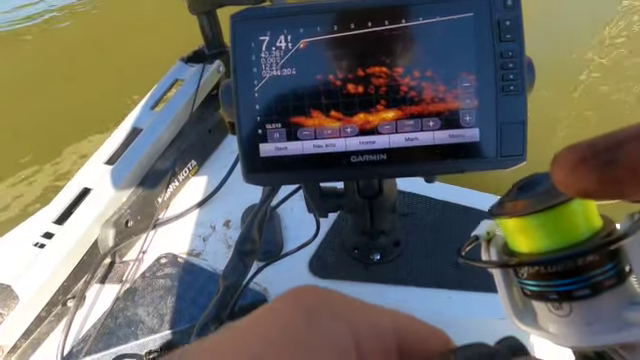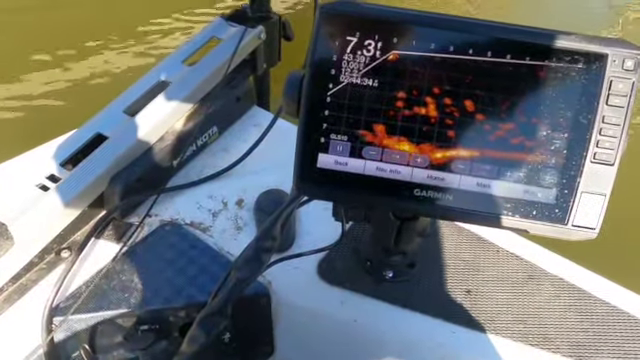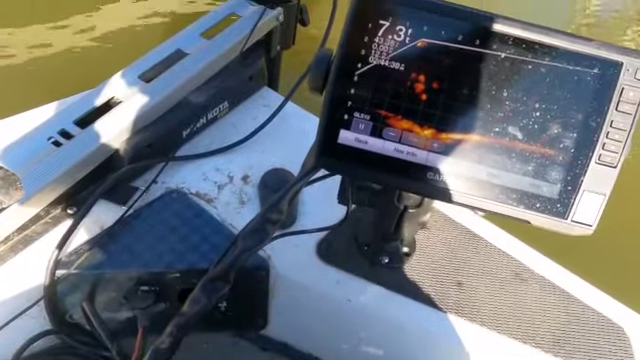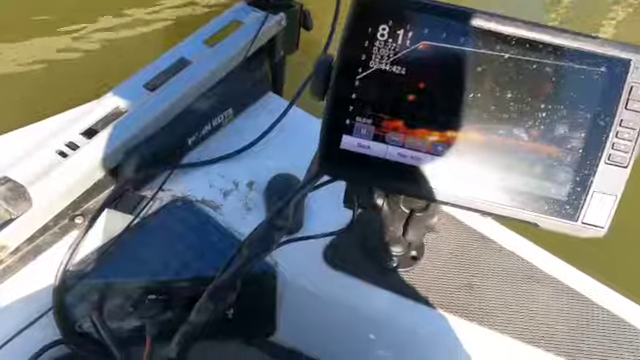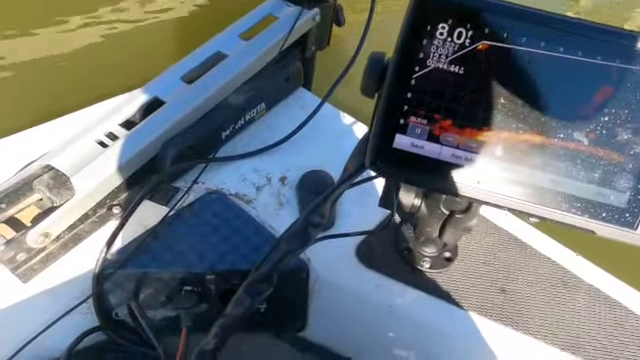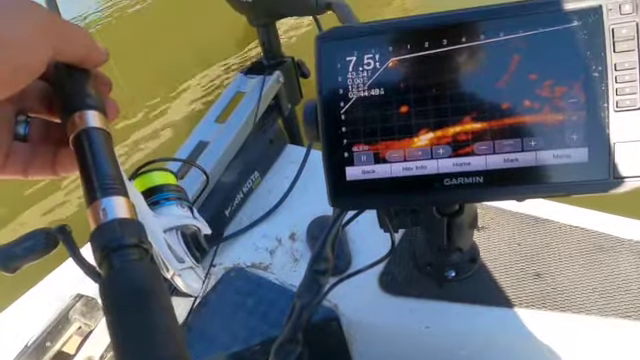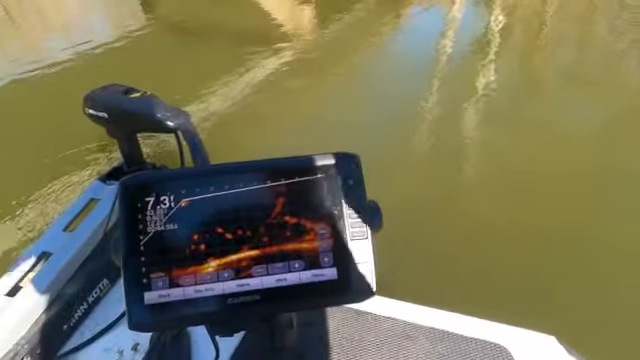Going right through the school of them. Oh, there's another school of them over that way. Got another one. Yeah, it's pretty cool live scoping these bluegills up.